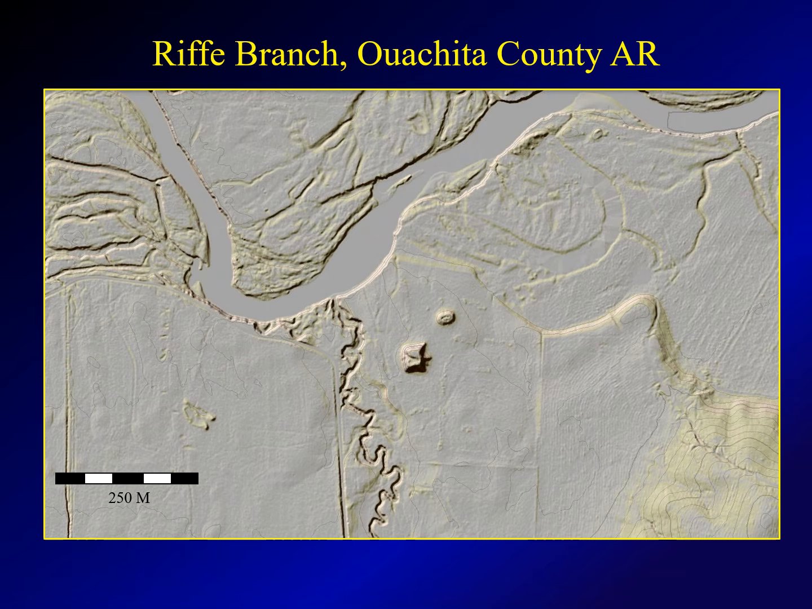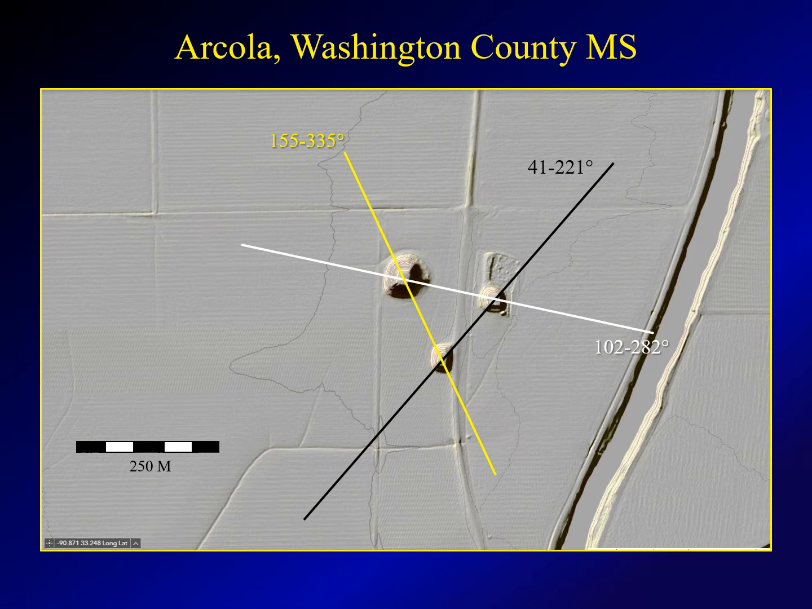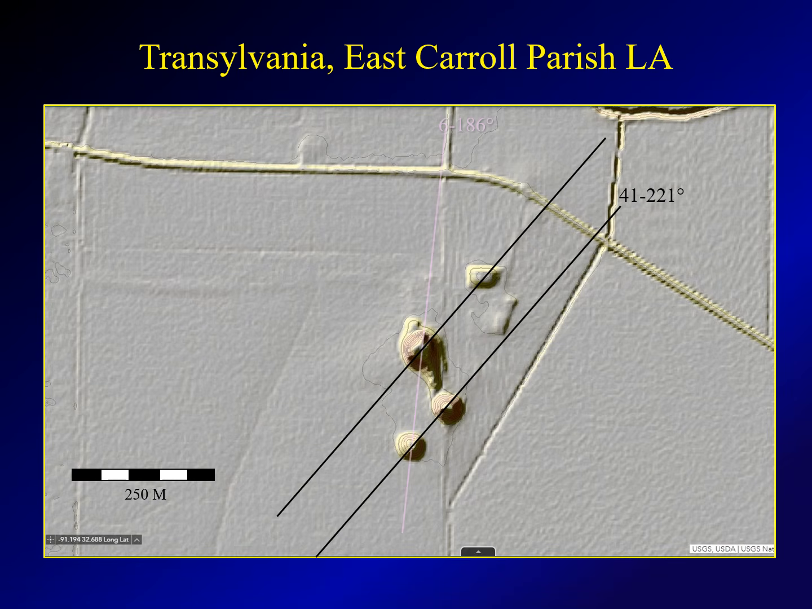At Rift Branch, Ouachita County, Arkansas, a 41-degree alignment. In Arcola, Washington County, Mississippi, a 3-mound group, 2 of which line up on the 41-degree alignment. And there are 2 additional alignments. Transylvania Mounds, East Carroll Parish, Louisiana. Actually, 2 sets of mounds that line up on 41 degrees, as well as several other alignments.